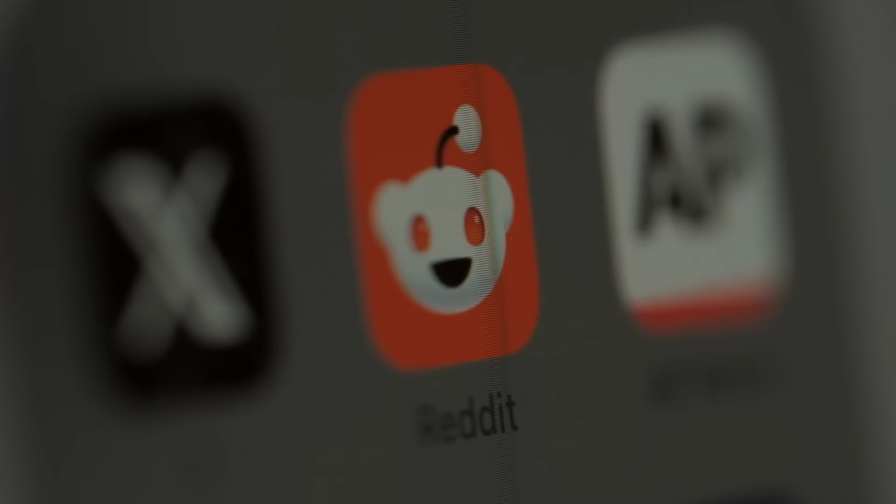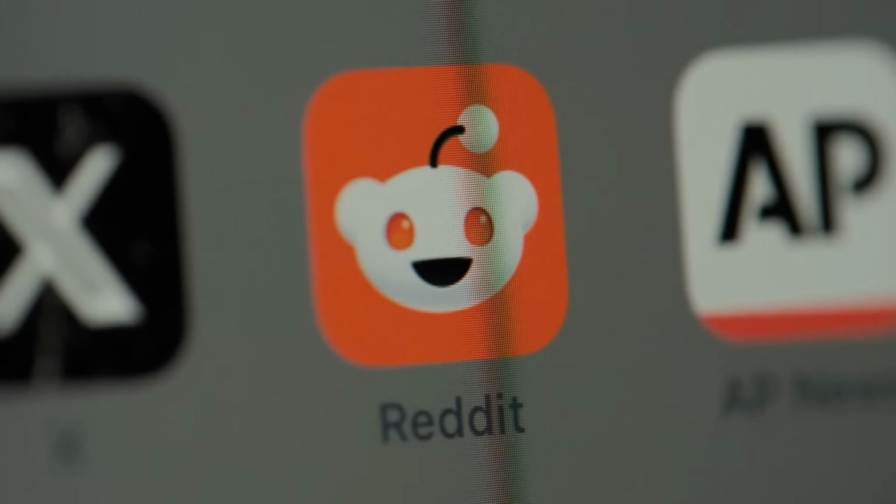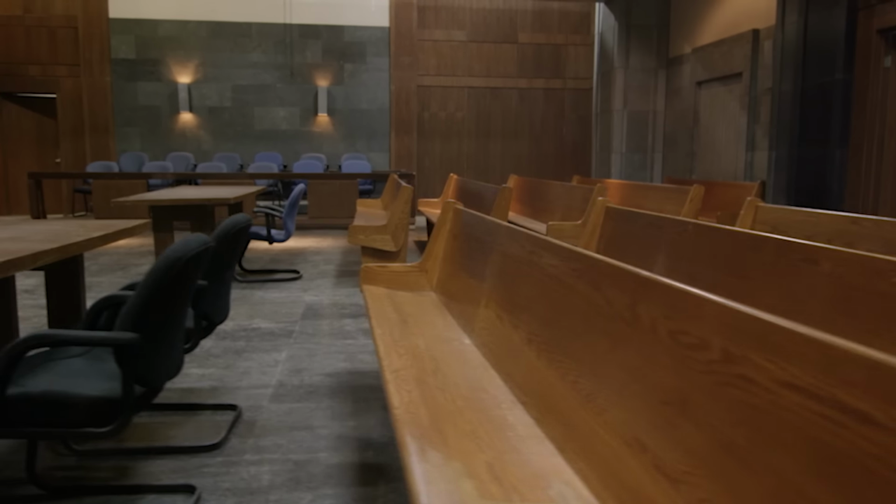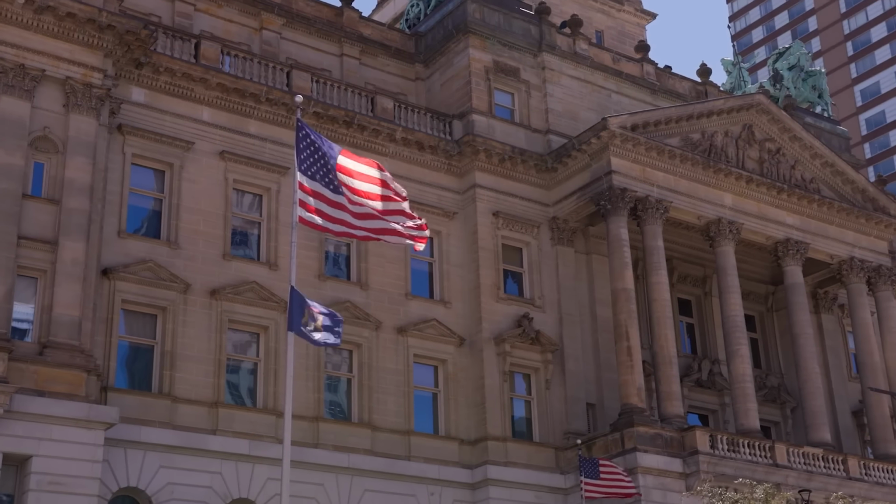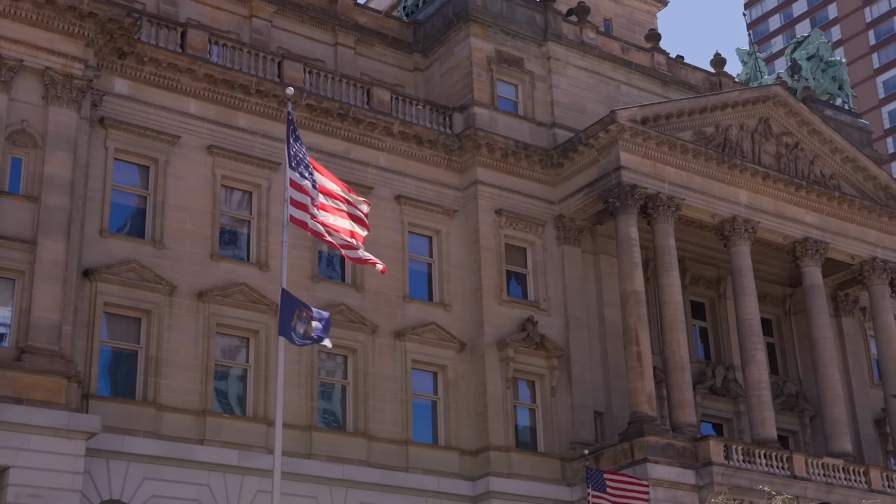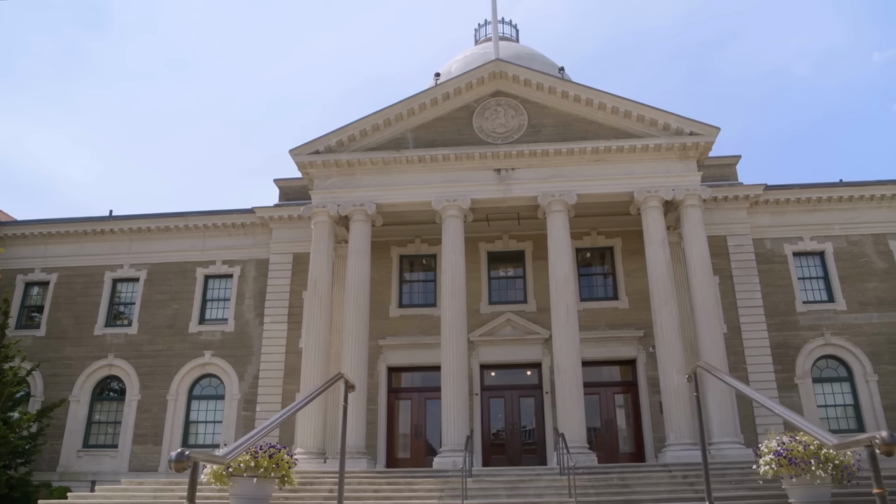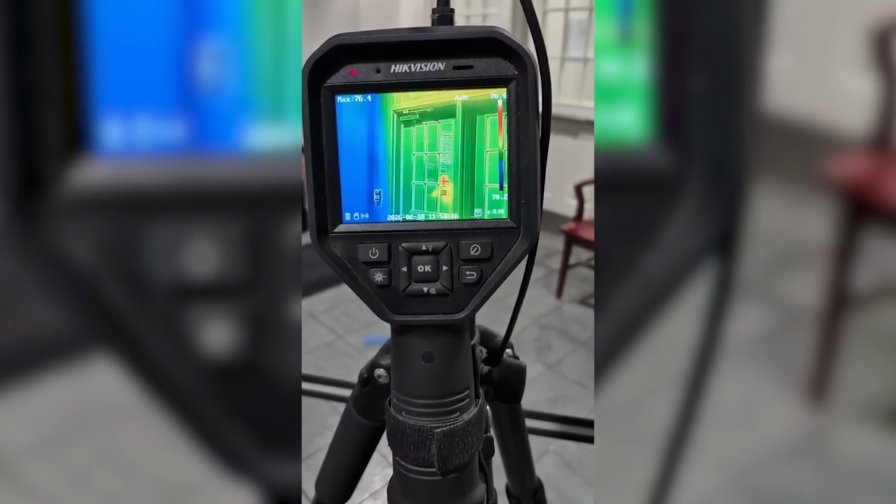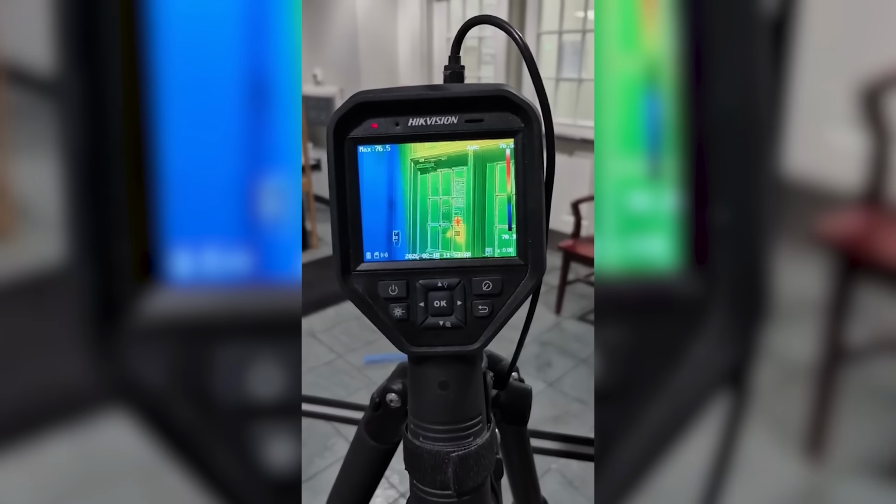This next clip was posted to Reddit by user subject_bottle8902, who believes they may have caught something unusual on a thermal camera while working at a local courthouse. According to the uploader, security at the courthouse includes both a metal detector and a thermal camera watching the front entrance. About a week before recording the video, they noticed what looked like a person appearing on the thermal feed near the doorway, even though nobody was actually standing there. They didn't think much of it at first.